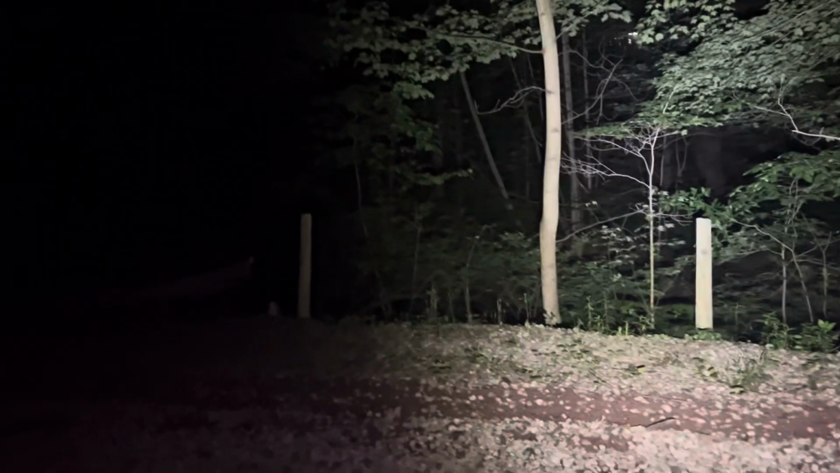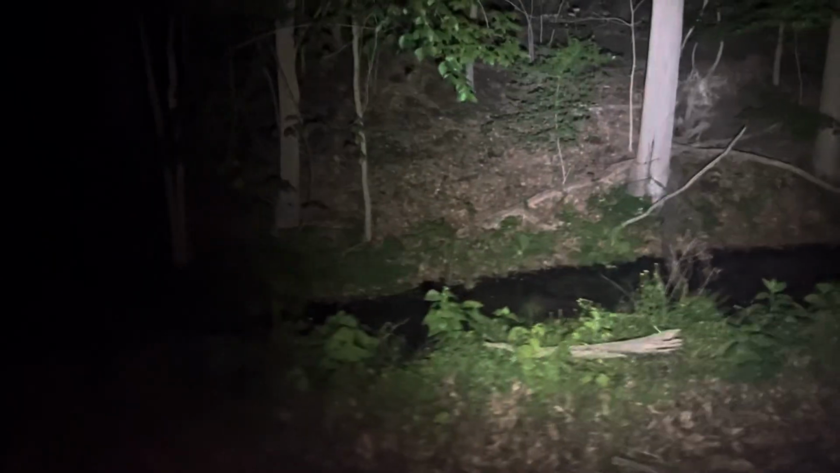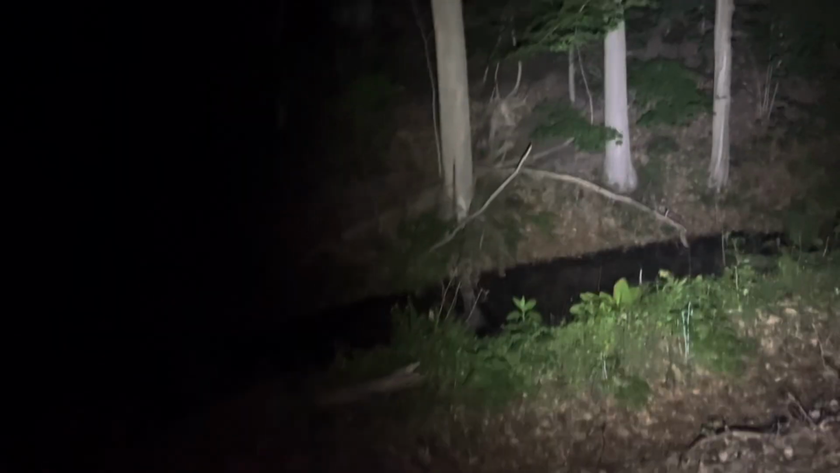So that full moon definitely gives me a little more light. Some standing water there. Yesterday we had some downpours, thunder and lightning, all that fun stuff.